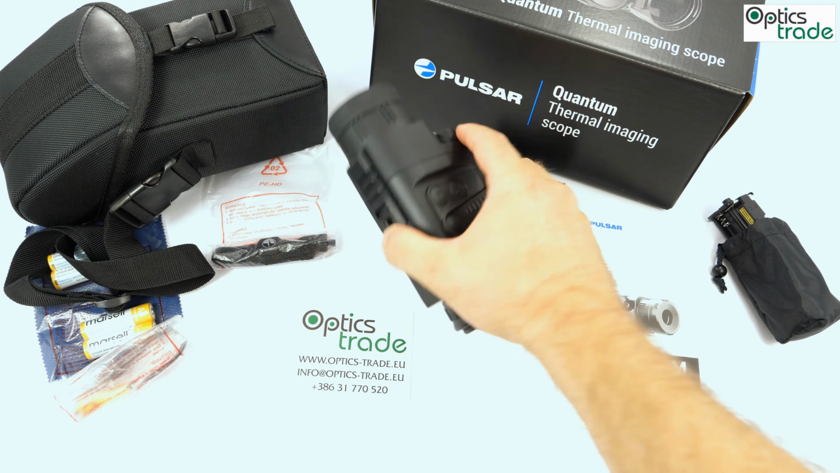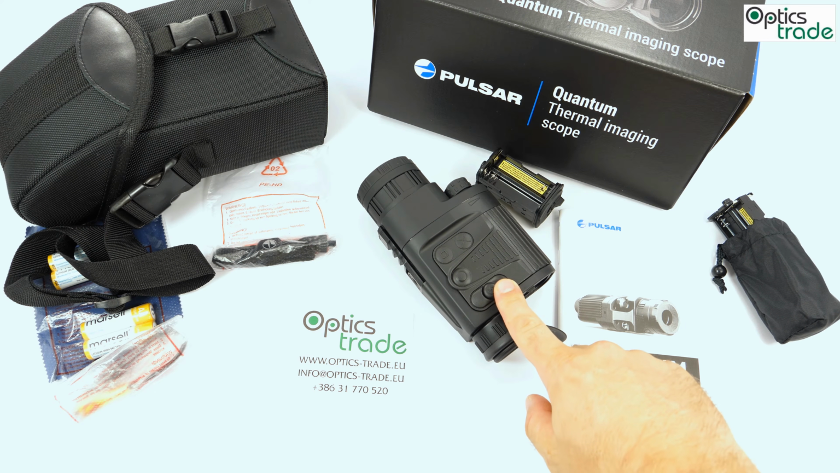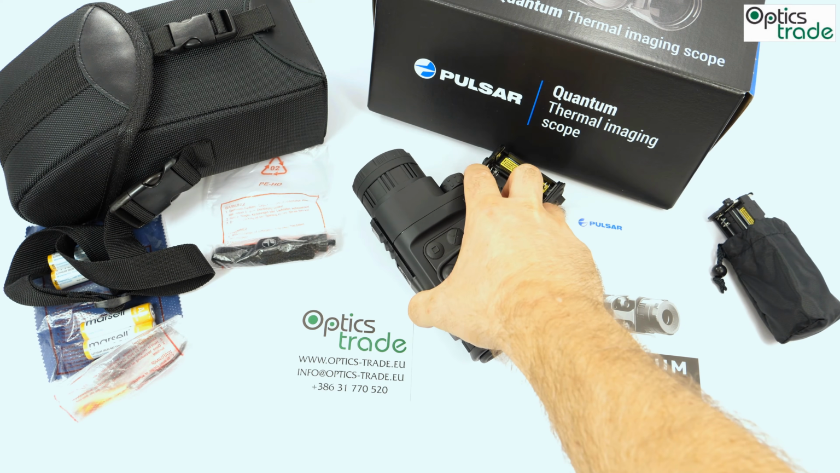The body stayed the same like with all previous Quantums. It's made out of glass fiber reinforced plastic. We know from our previous experience that this is very durable housing and very well made. It is also splash proof by rating of IPX4. That means when it's raining it's no problem. And it's very light, only 350 grams.